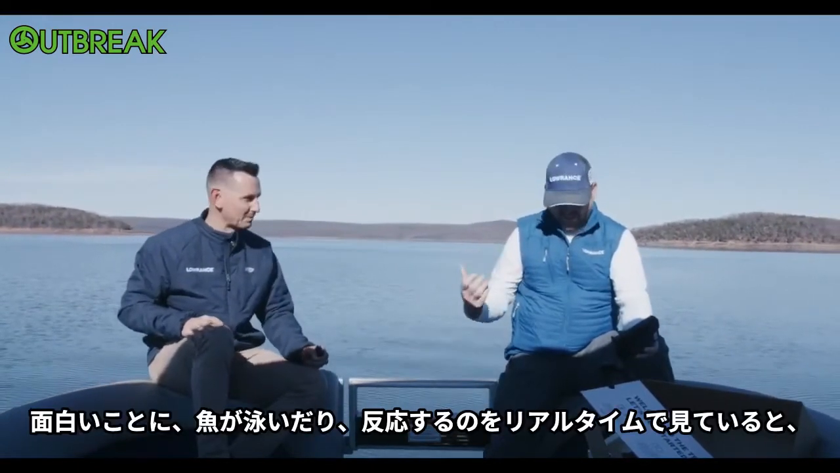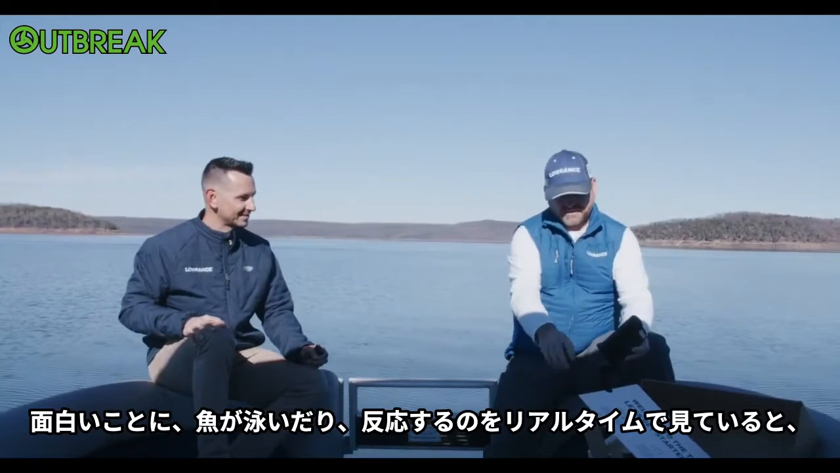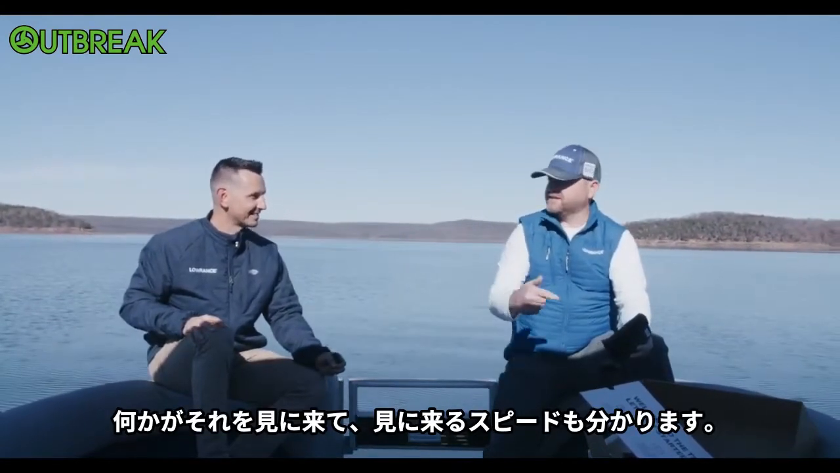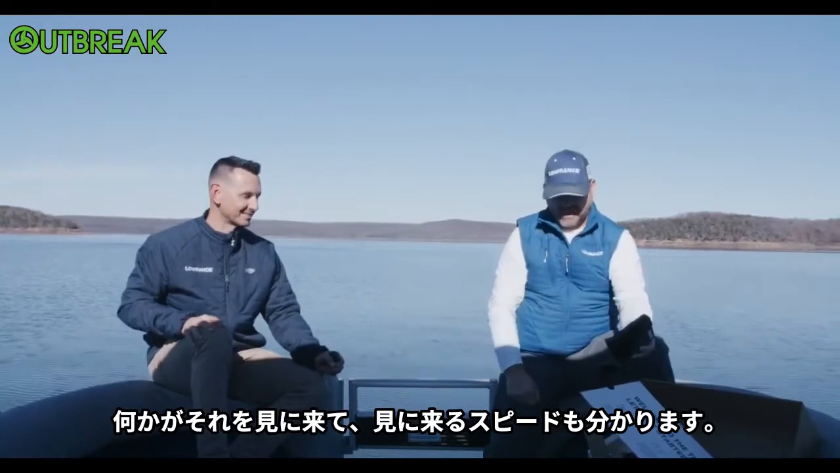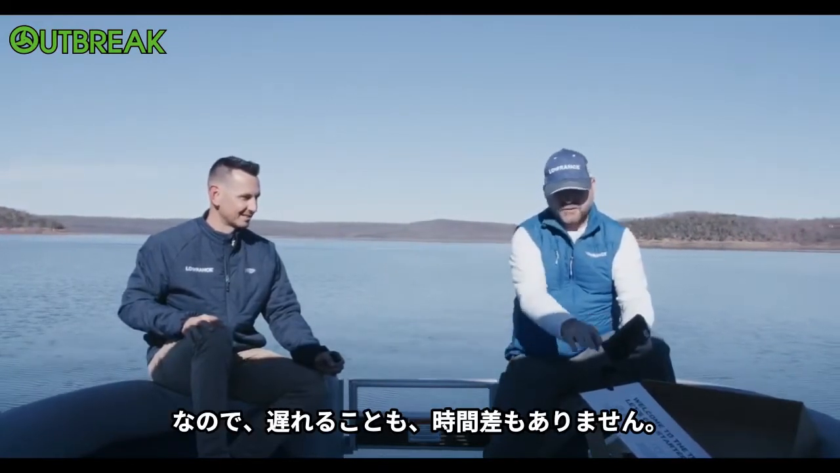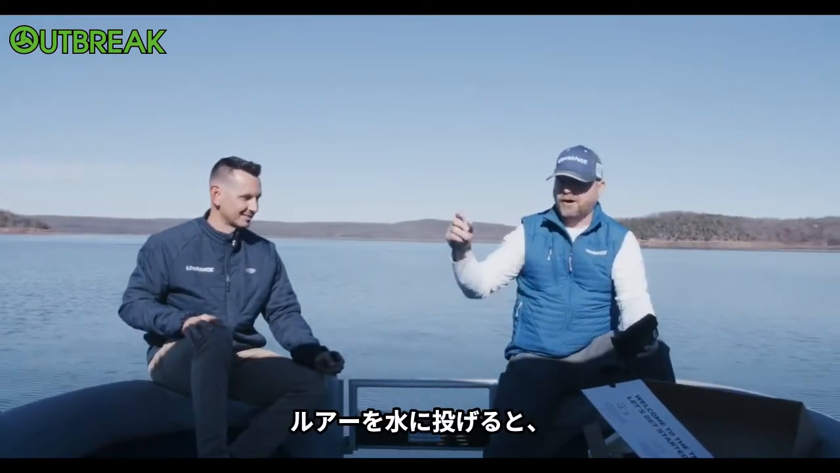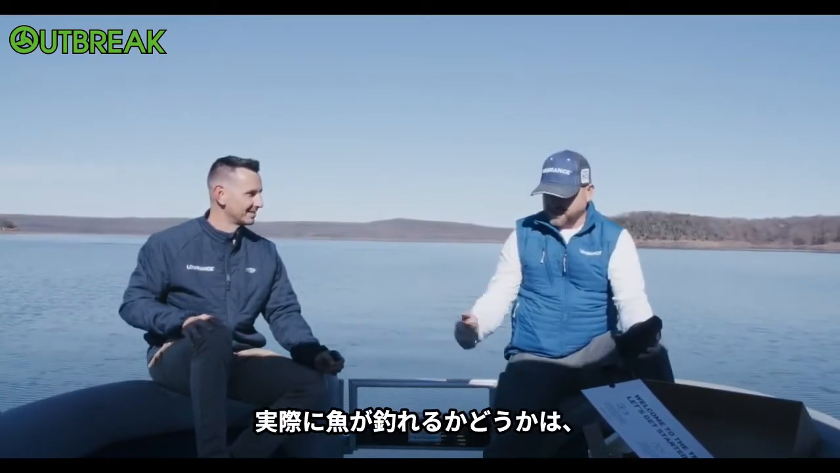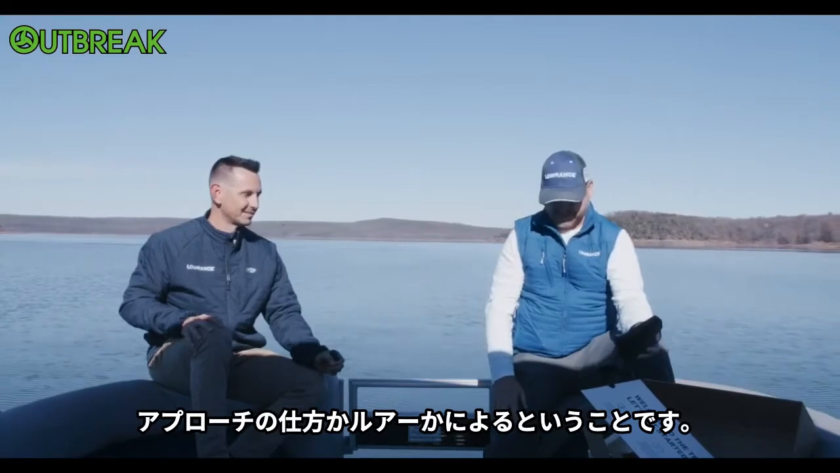Yeah. The funny thing about watching the fish swim and react in real time is every time you put the bait in the water, something's going to come look at it, and the speed that they come look at it is insane. So there's no delay, there's no lag. You drop the lure in the water, you see the fish come up, and then from there, it's either up to the fish, your presentation, or your lure on if you're actually going to catch that fish or not.